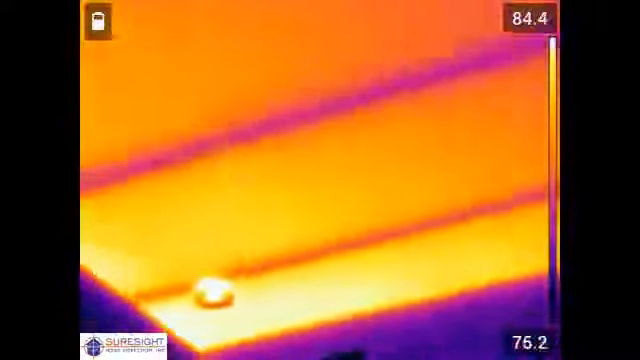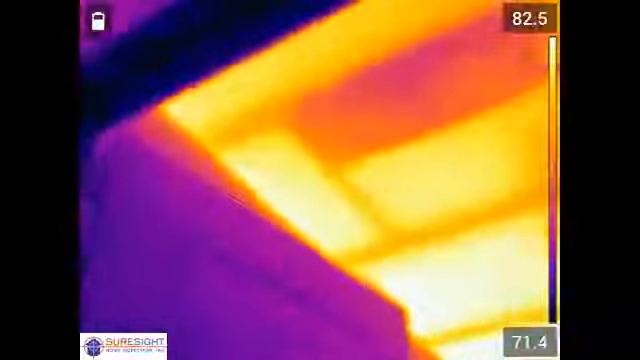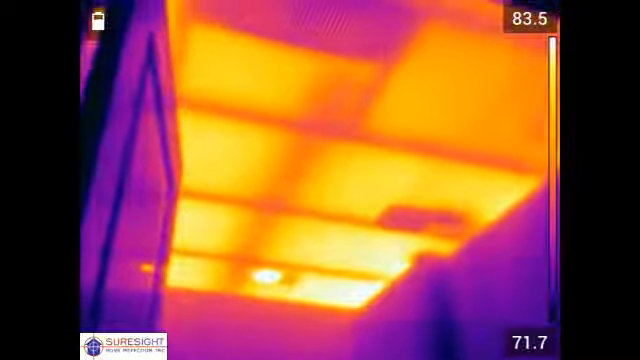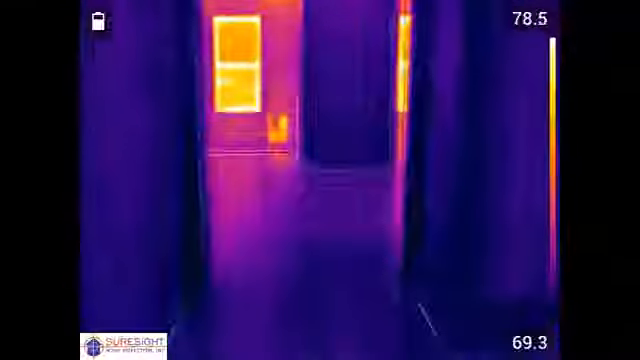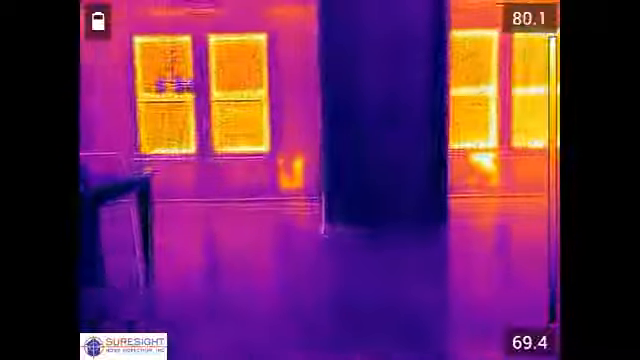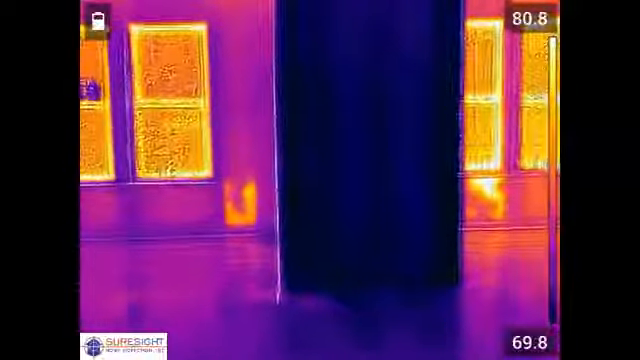As we can see here, the entire bedroom ceiling and its closet are uninsulated. The hall ceiling is uninsulated, and even into the bathroom, also missing insulation. This is going to result in significant energy loss and difficulty heating and cooling the room. As we head to the rear wall of the home, we see some hot spots from missing insulation in the bottom of the wall cavities just to the left and right of that partition wall there.